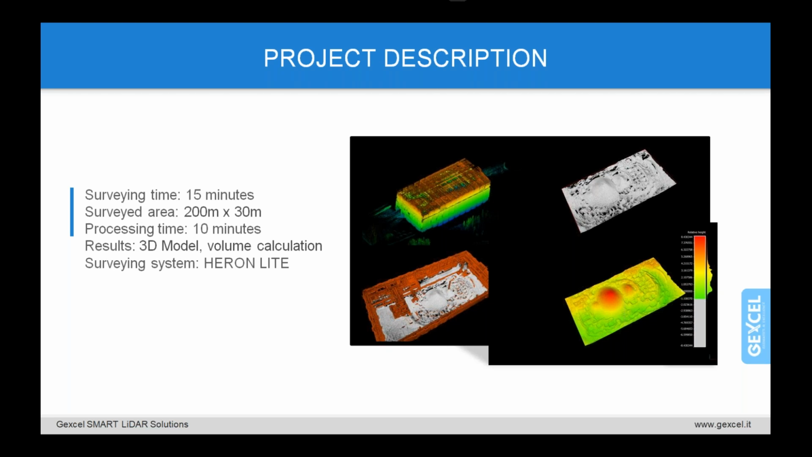So we had to identify a reference geometry. And thanks to the rapidity of HERON, the data acquired have been used to set flowchart, monitoring, checking, and managing the mining activity. And mine operators could quickly and easily calculate stockpile tonnages within a few minutes.